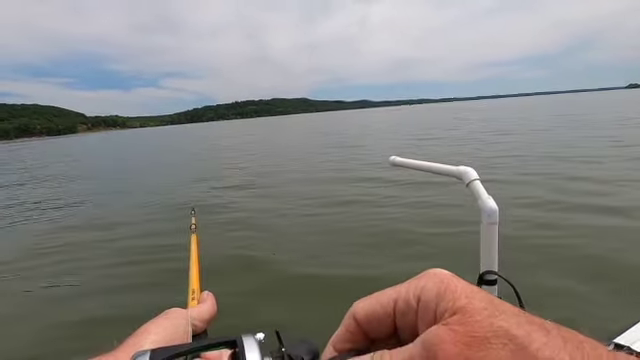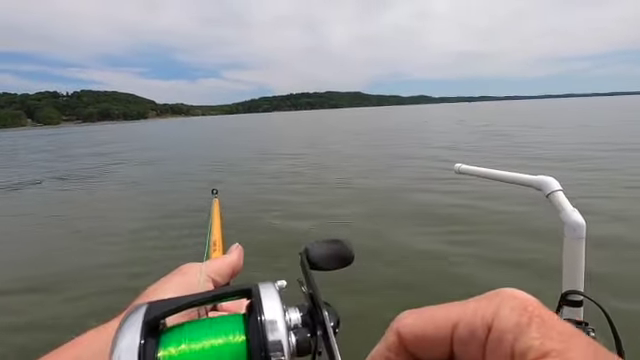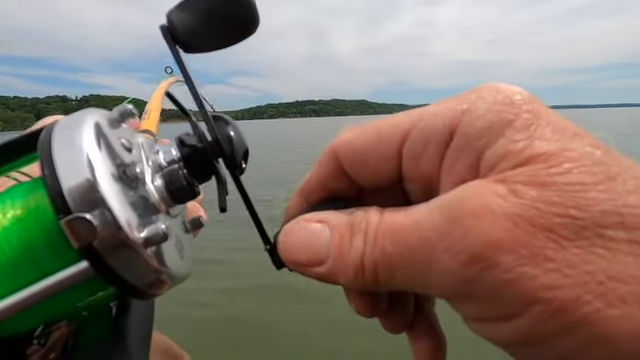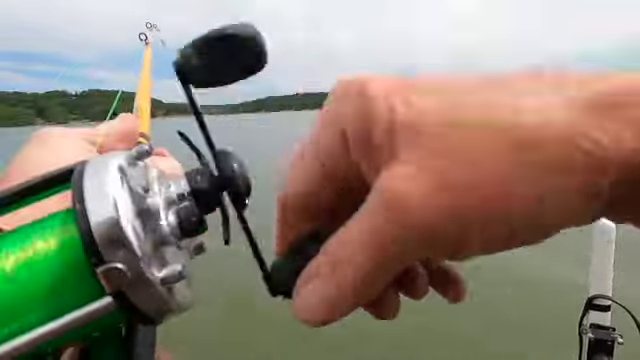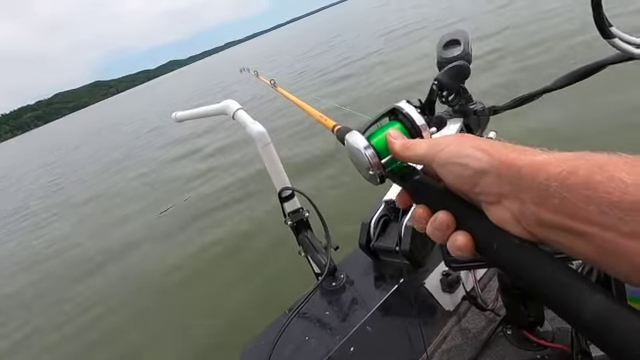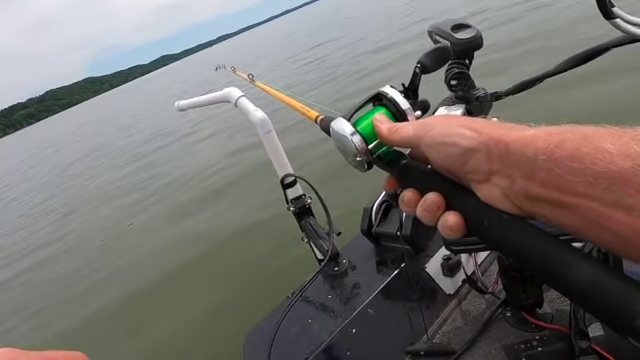Let's reel down on him. He's there. Oh, this might be a little better fish. Oh, he's off. Man. But we're going back down there. That was a pretty good bite. He didn't get it.